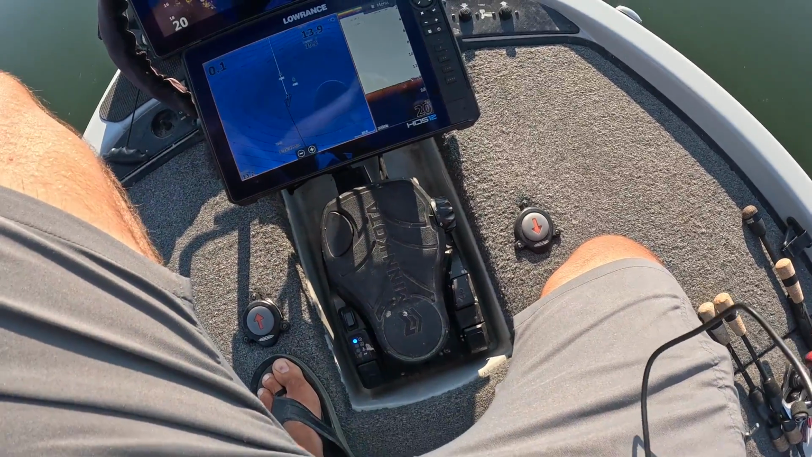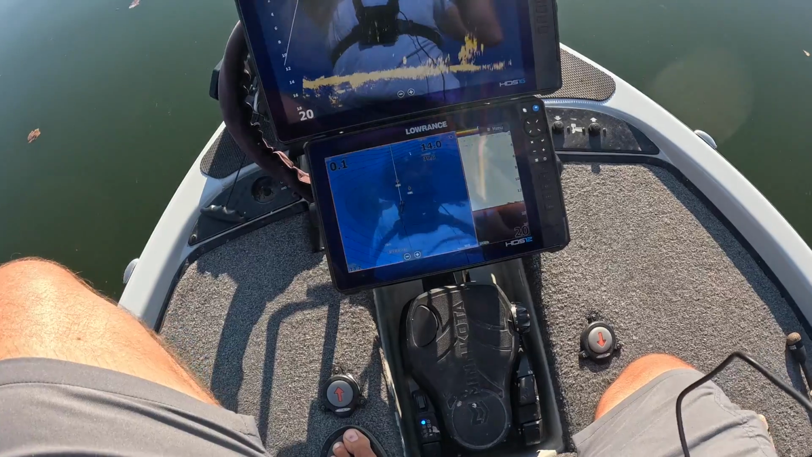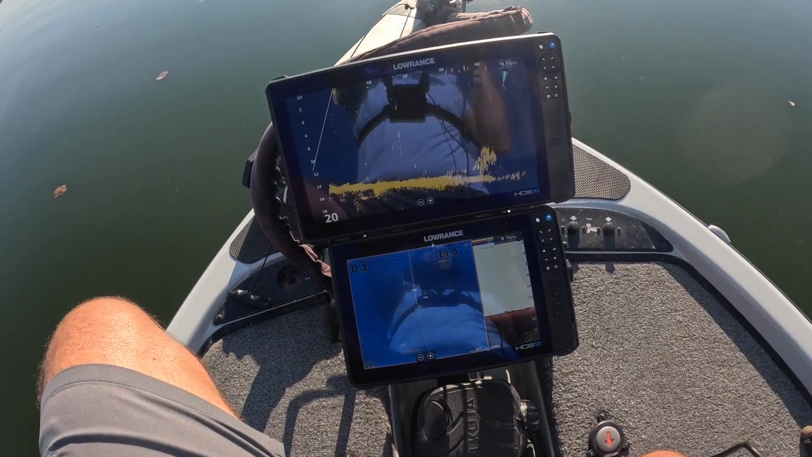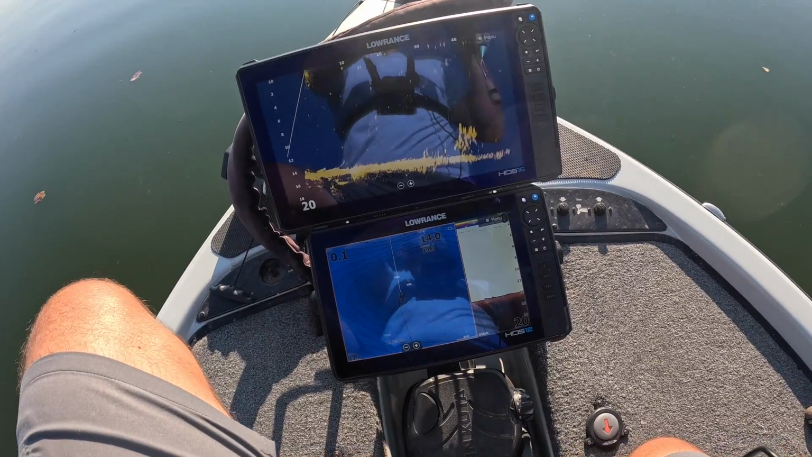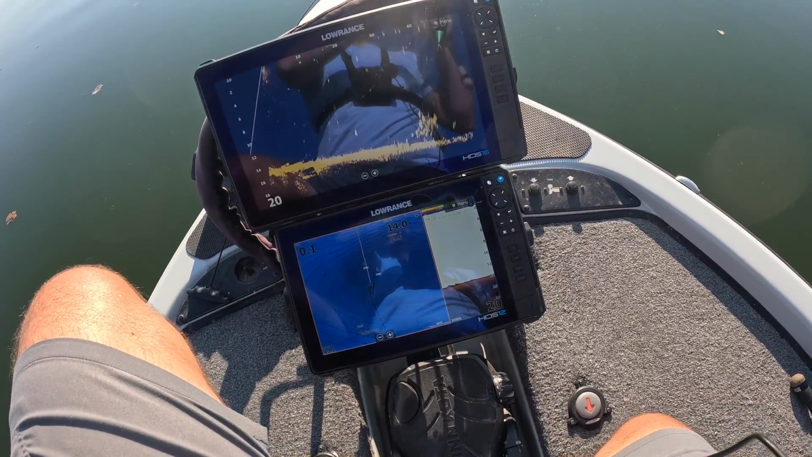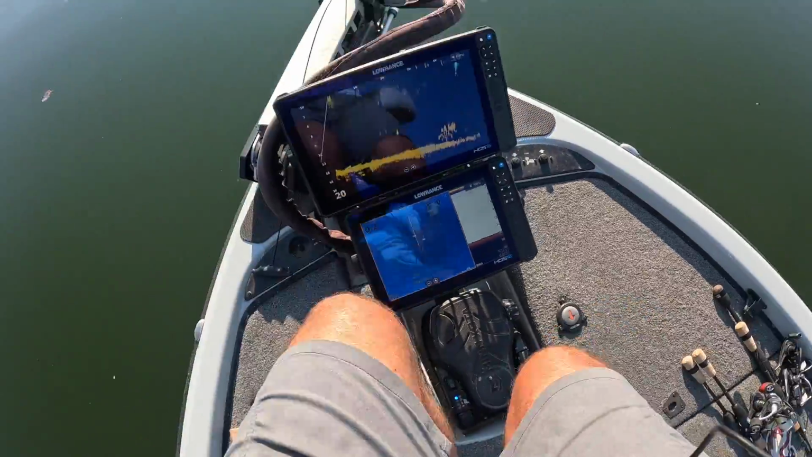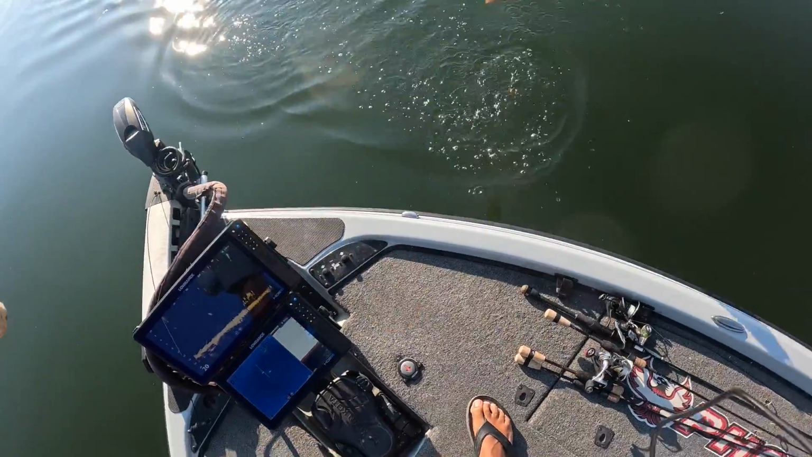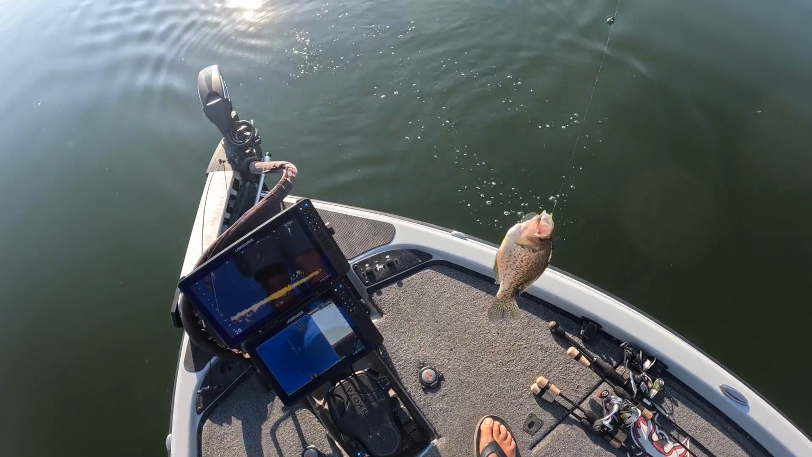I got one. Y'all see him coming in right there? There he is fighting. That's a pretty good sized crappie too. First one of the morning. He hit it on the fall when I dropped it right in that big bunch. That's a nice one. For this lake, that's a real nice one.